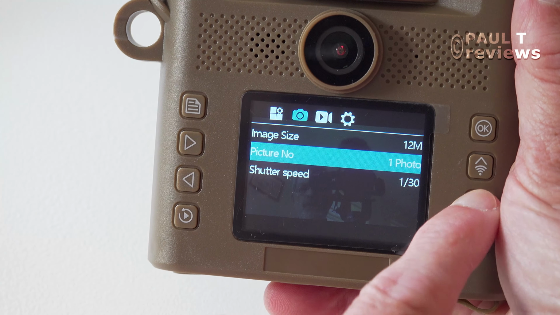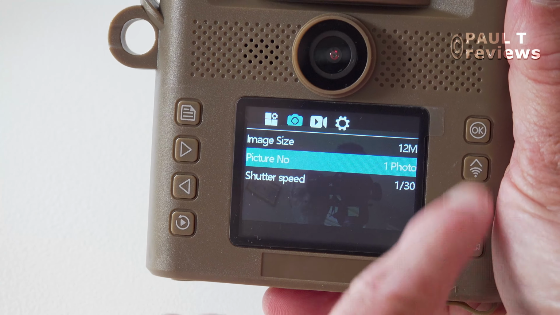So picture number, you can shoot up to, I think it's going to be 10. Yes, it's 10. I'm just going to shoot one picture and a video each time. The shutter speed, choose the maximum, and indeed it's only a 30th of a second, so that's what we're going to do. That's the photographs sorted out. We'll go to the right and let's have a look at the video.